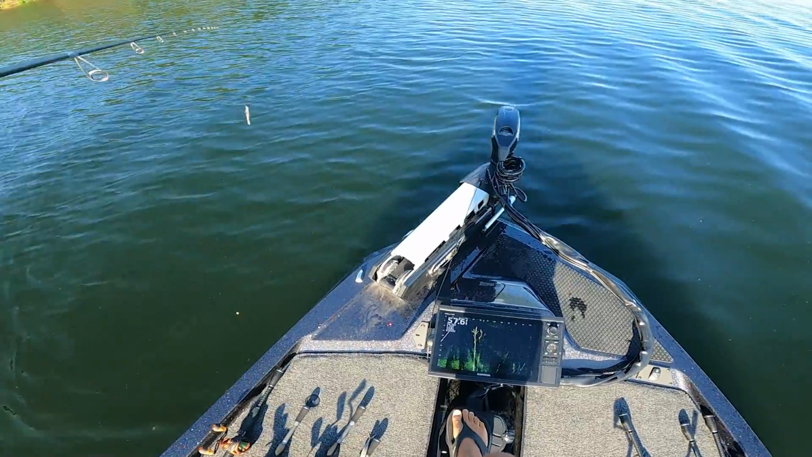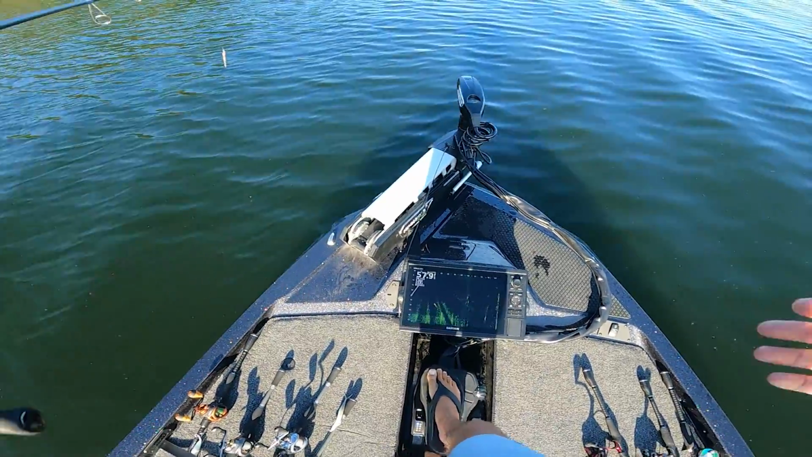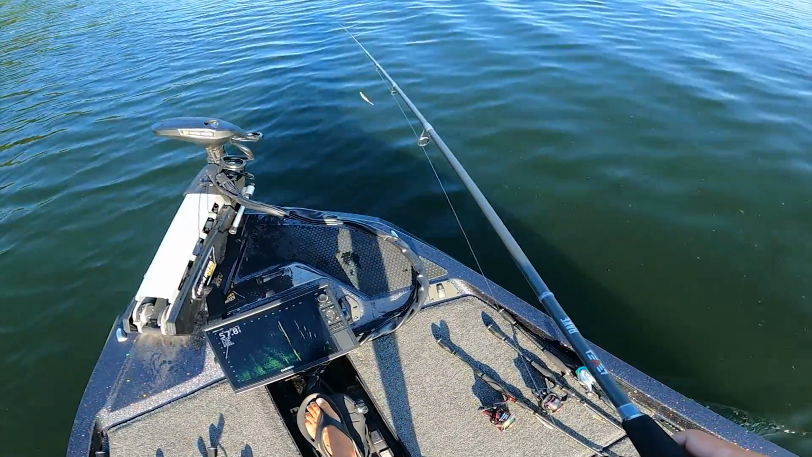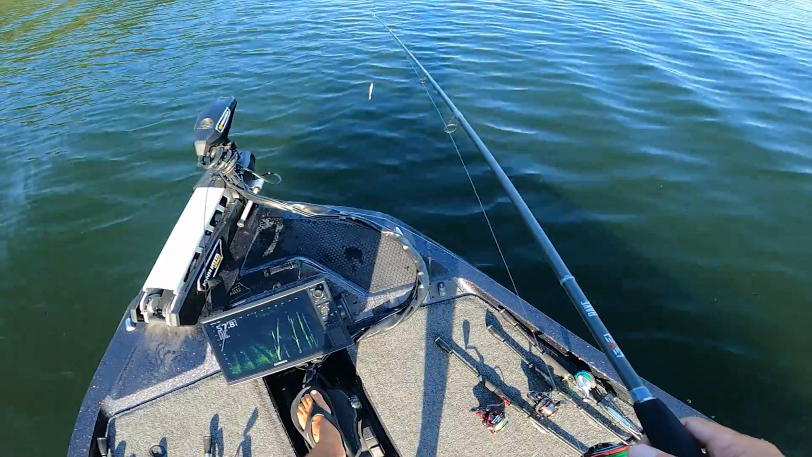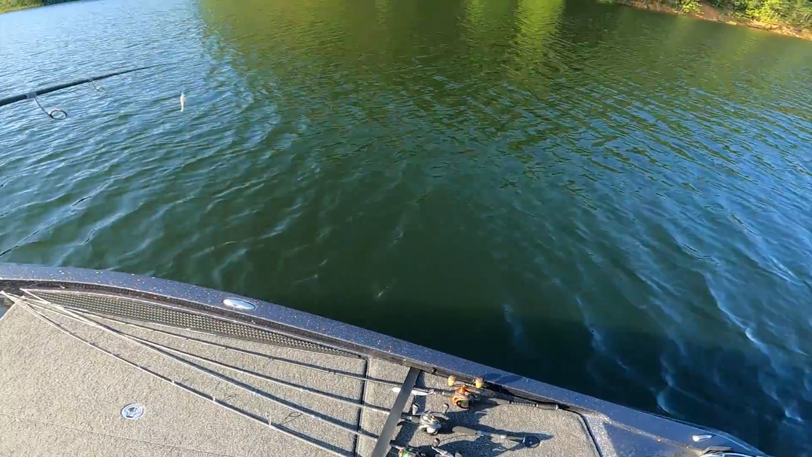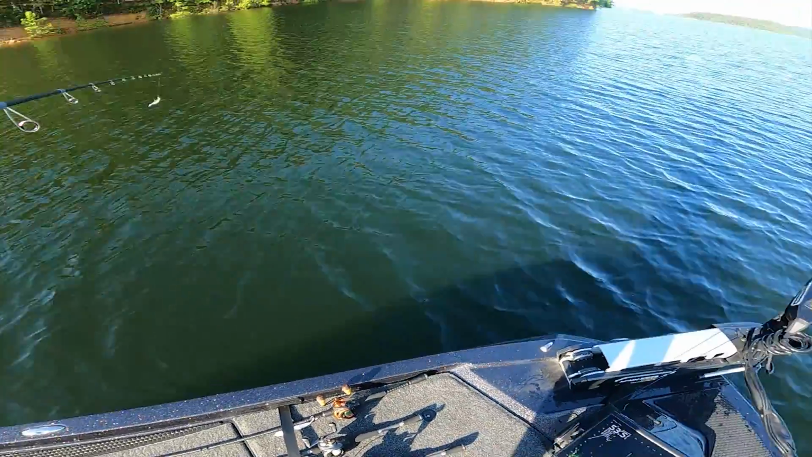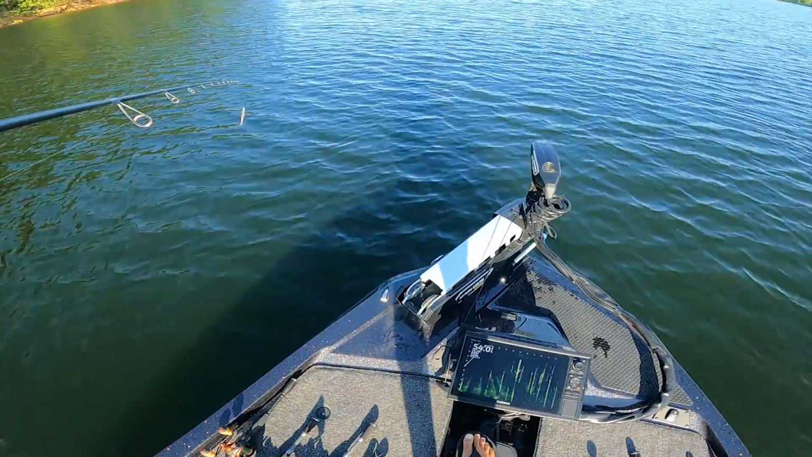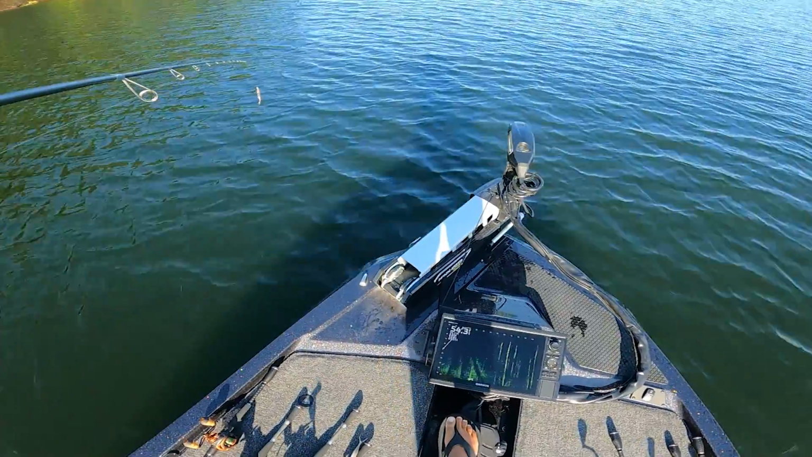A whole 10% of the lake, 9% of the fish, 10% of the lake. It's a little flatter there.